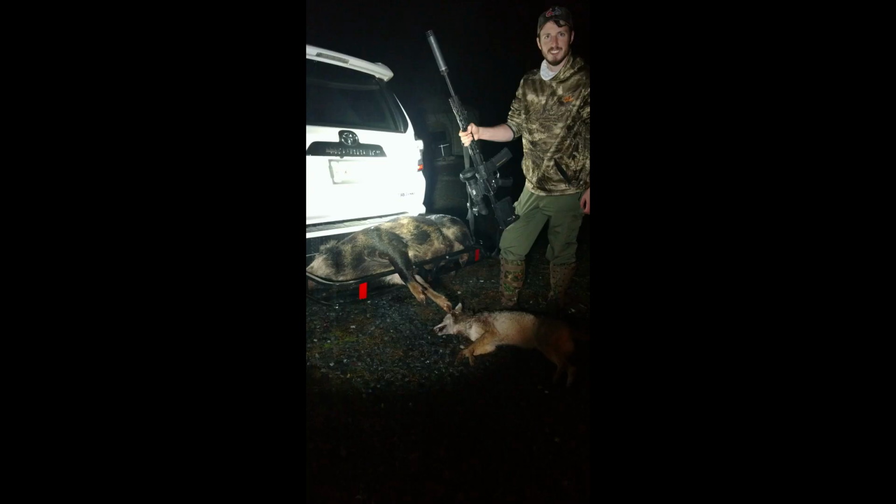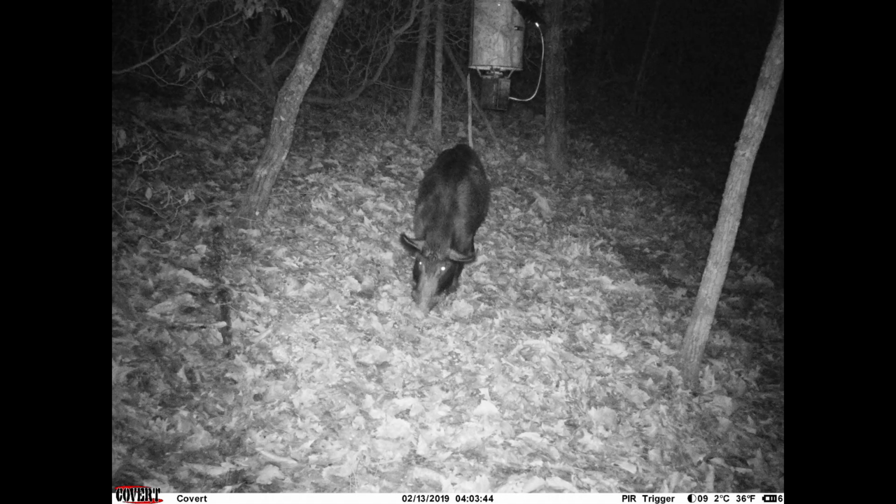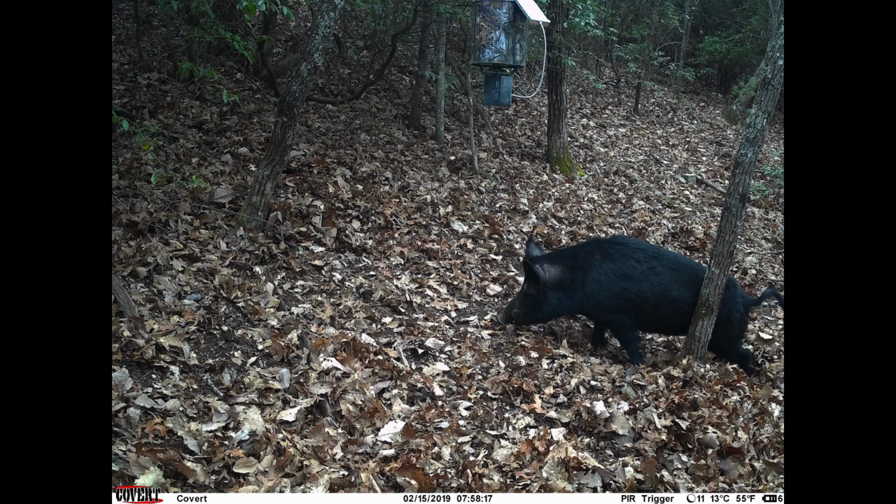Along the way we were intercepted by 3 hogs. I was able to pick off the largest sow, which was in the 200-plus range. However, the main target was still at large. He didn't come back on the 11th, but was back for more on the 12th, the 13th, and the 14th. And on the 15th, he came back for his last bit of corn and scratching the itch.